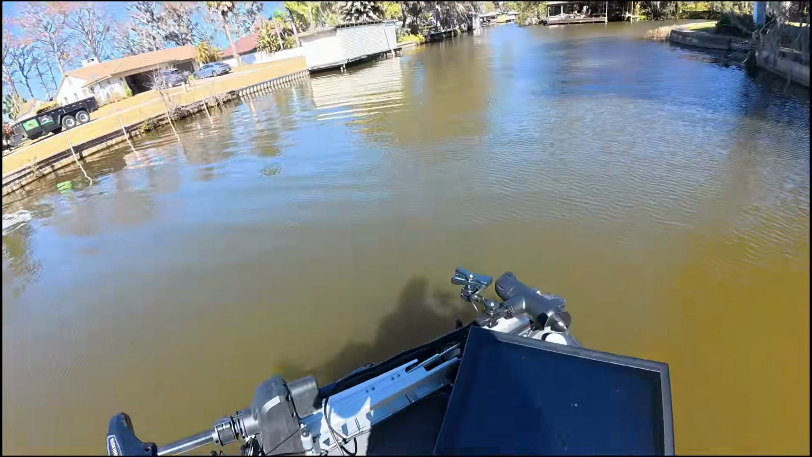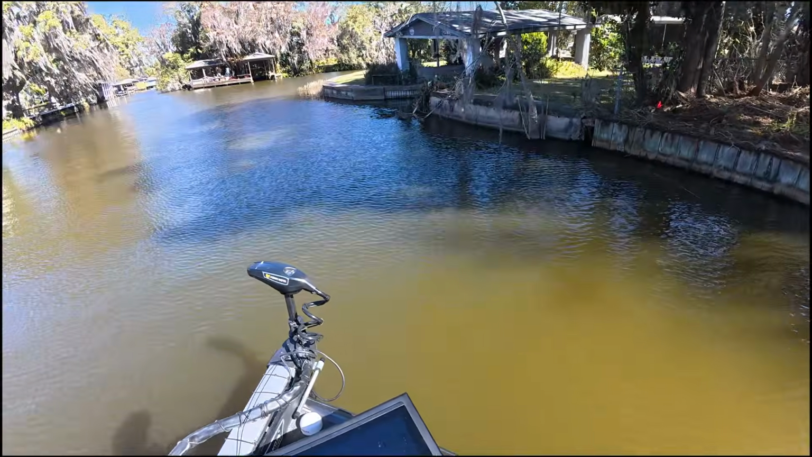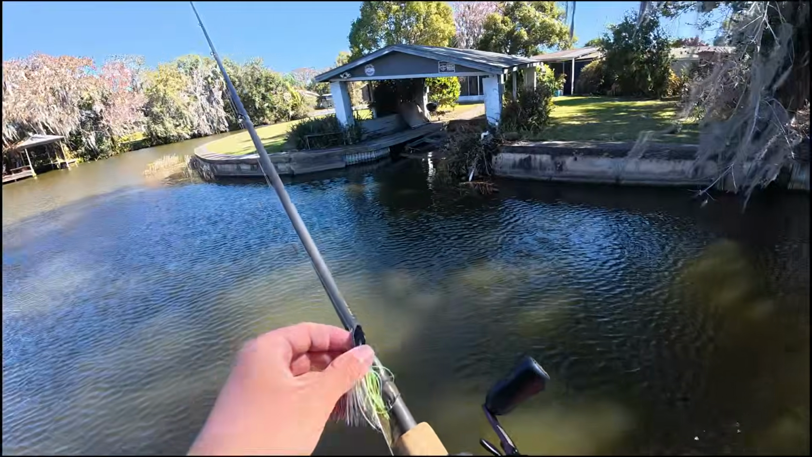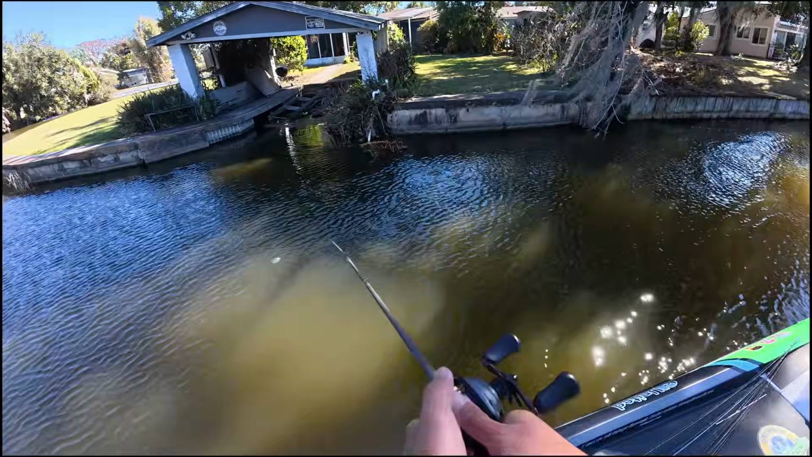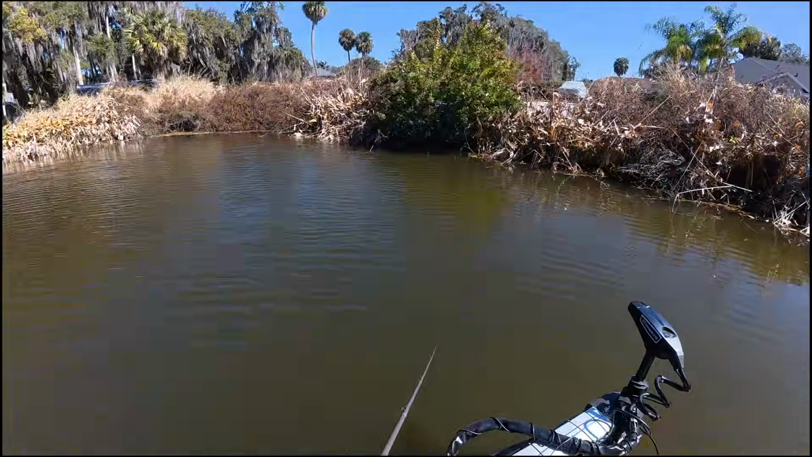All right, guys, we just got to our next little spot here. Basically what we're going to do now that we don't have live scope, we are just going to run these canals with a chatterbait the rest of the day and just see if we can't get a few bites like we did this morning on it. Just see what happens.